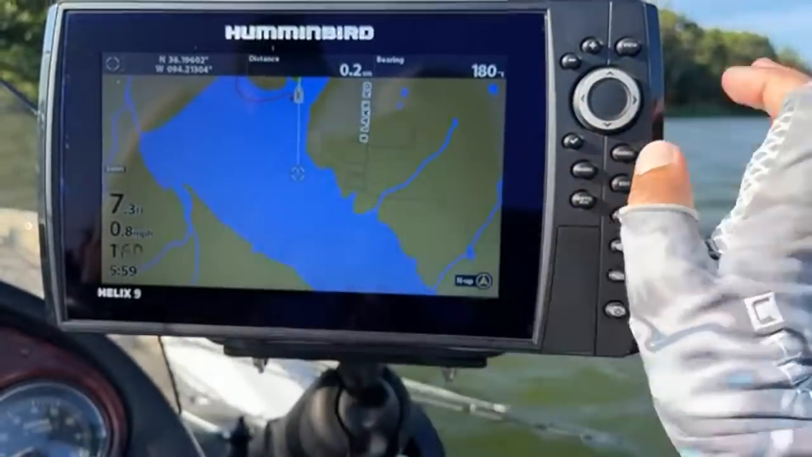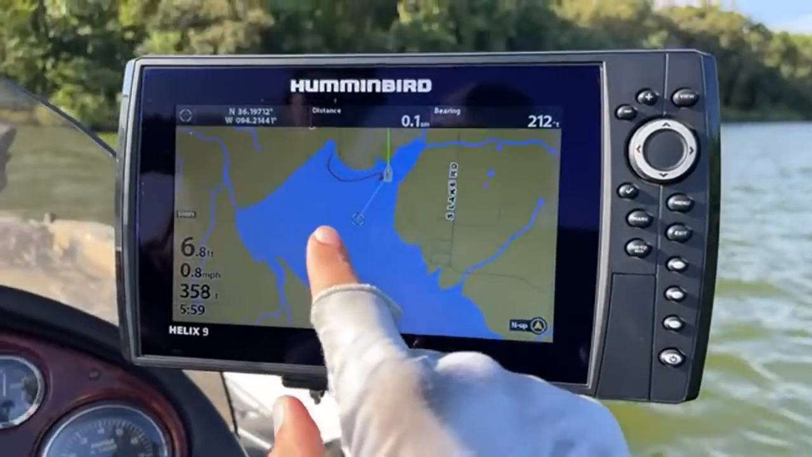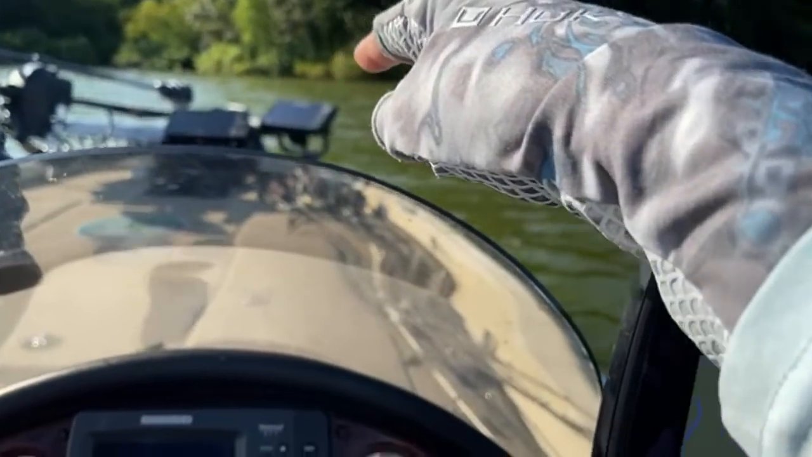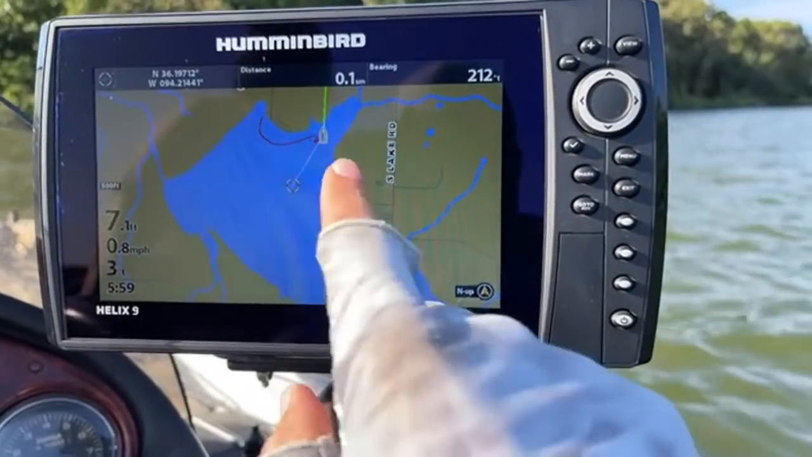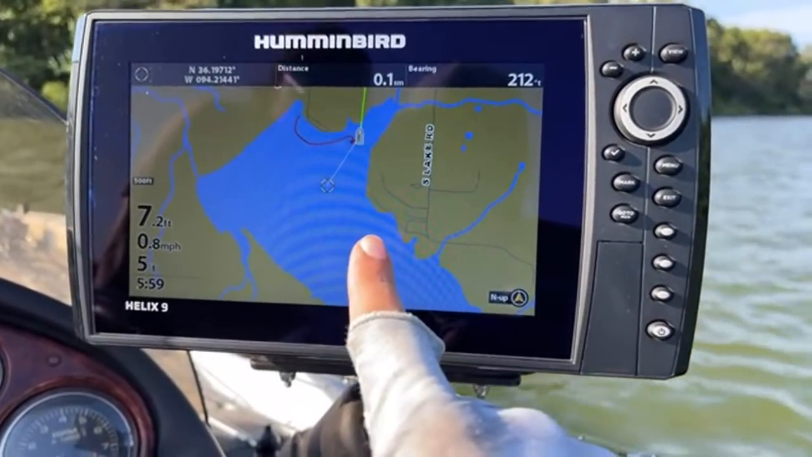Basically if we take a look, we can see that there are no contour lines on this lake, literally none. And I also don't have any waypoints on this lake. All my waypoints are actually on that graph up there, and I purposely didn't have any waypoints on this graph, so I had to go find everything again myself. So I'm not just fishing history.